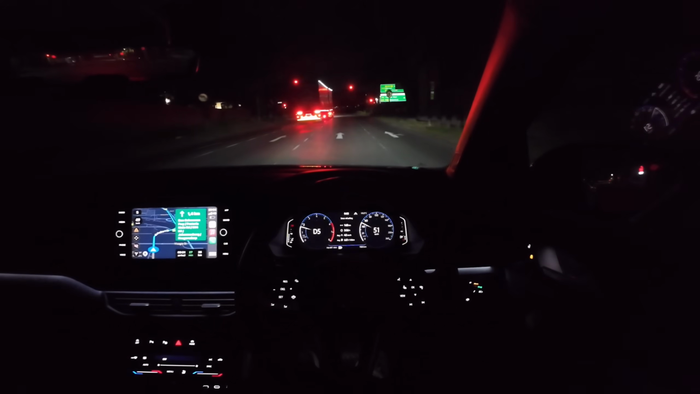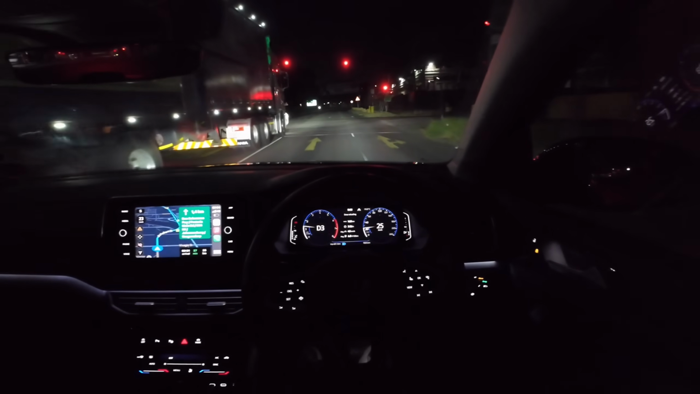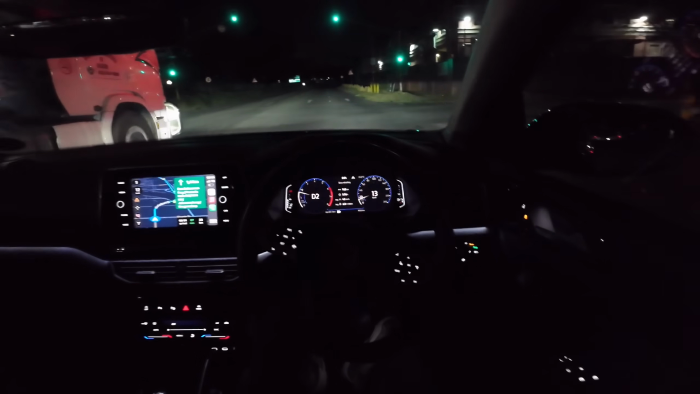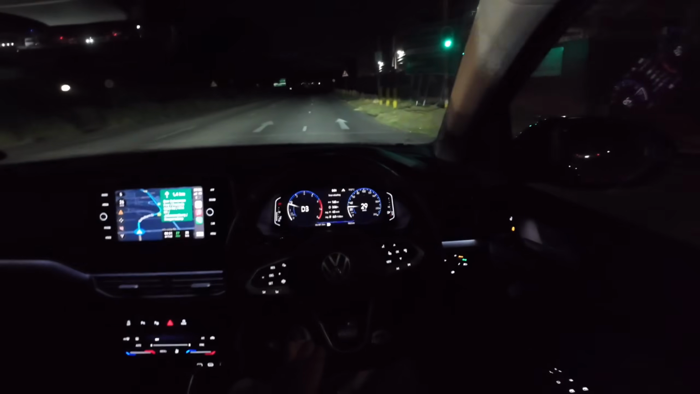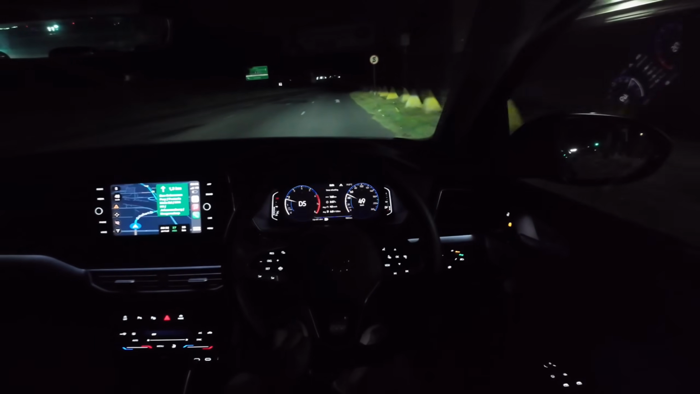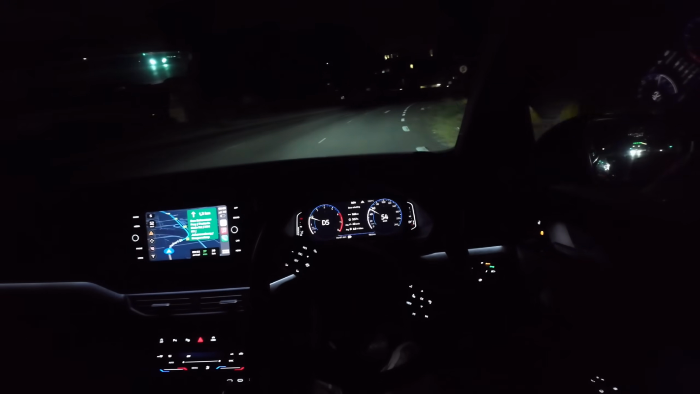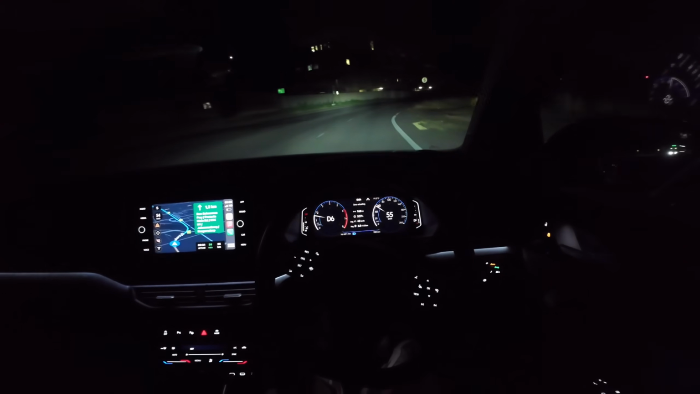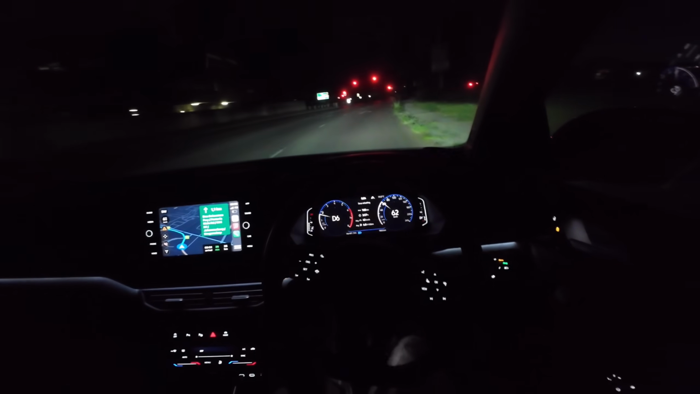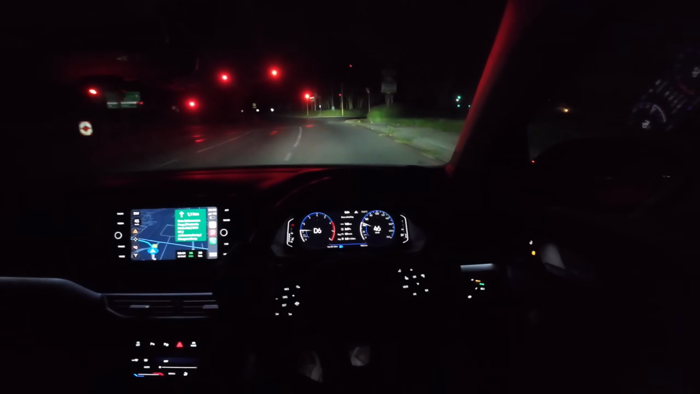So yeah, guys, it's been an amazing time with this car, like I already mentioned. This engine as well just works, man. It's just brilliant. I don't know, they fine-tuned it so well. It has amazing performance to it, effortlessness, decent fuel economy, I'd say.